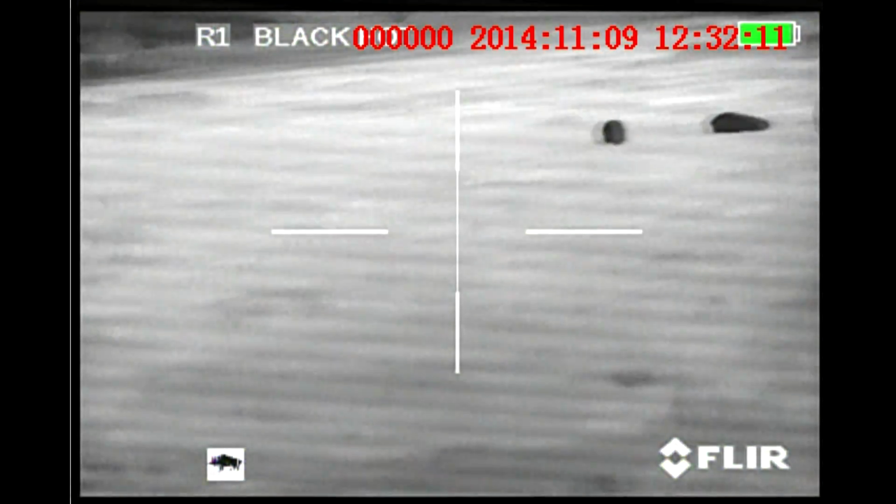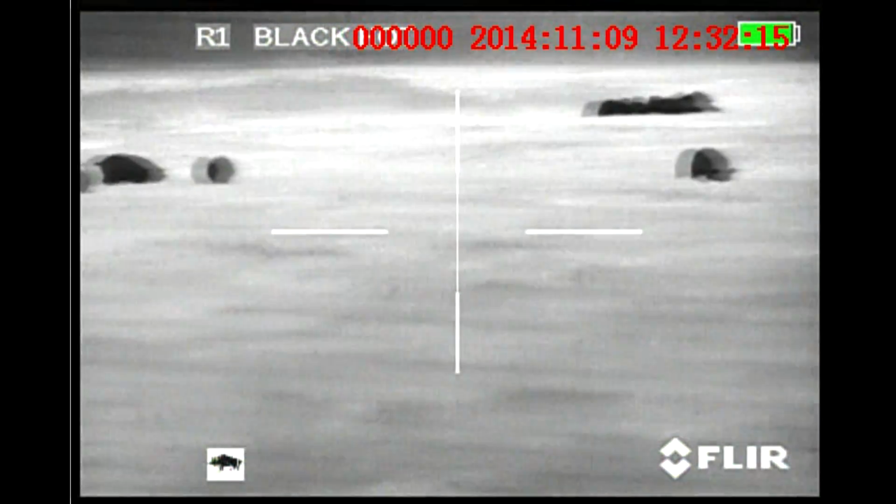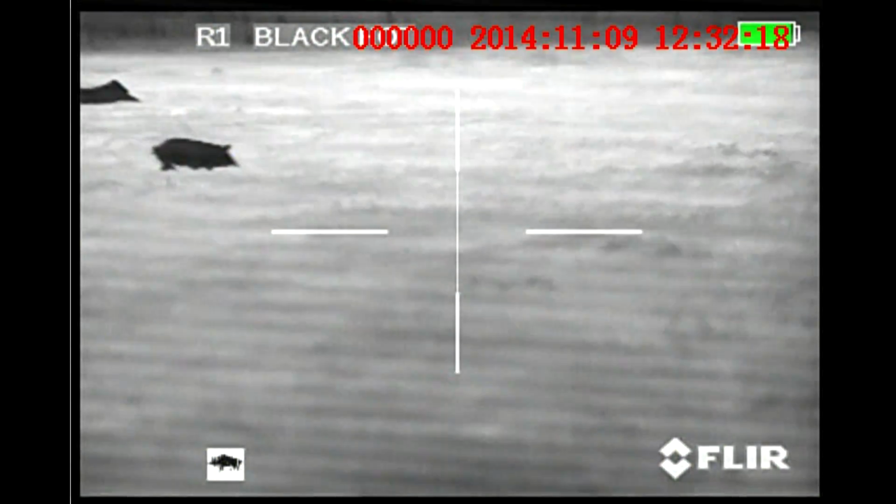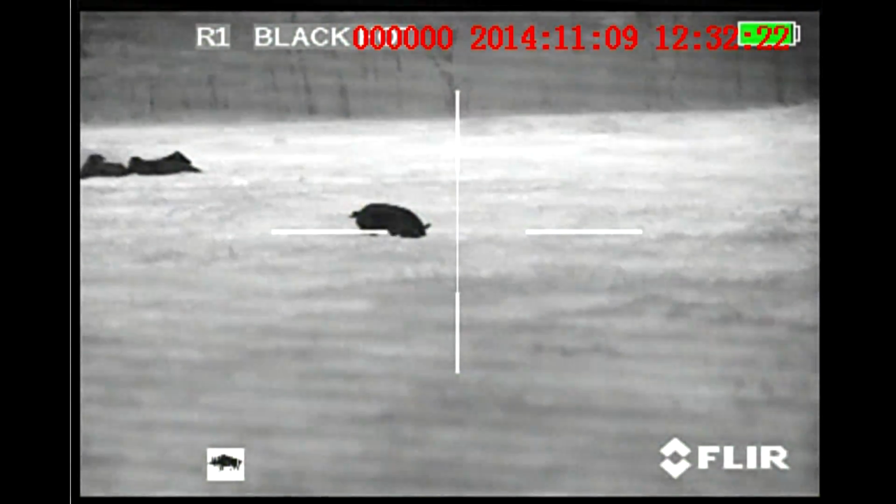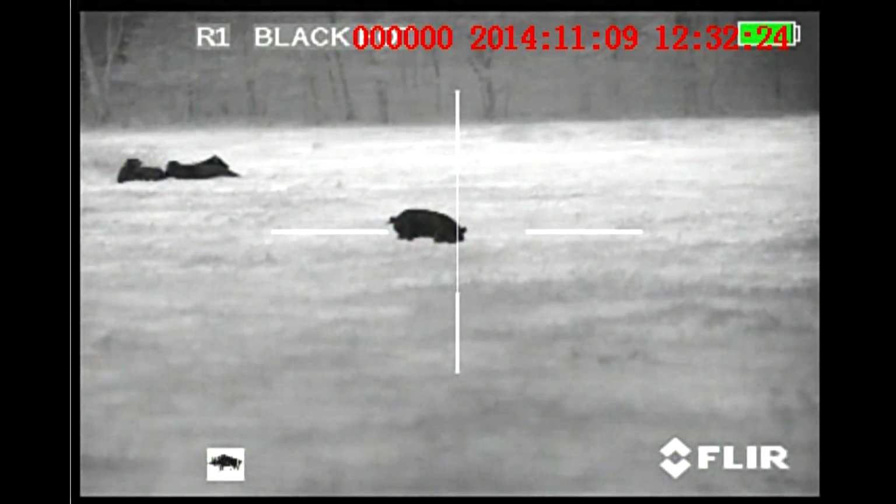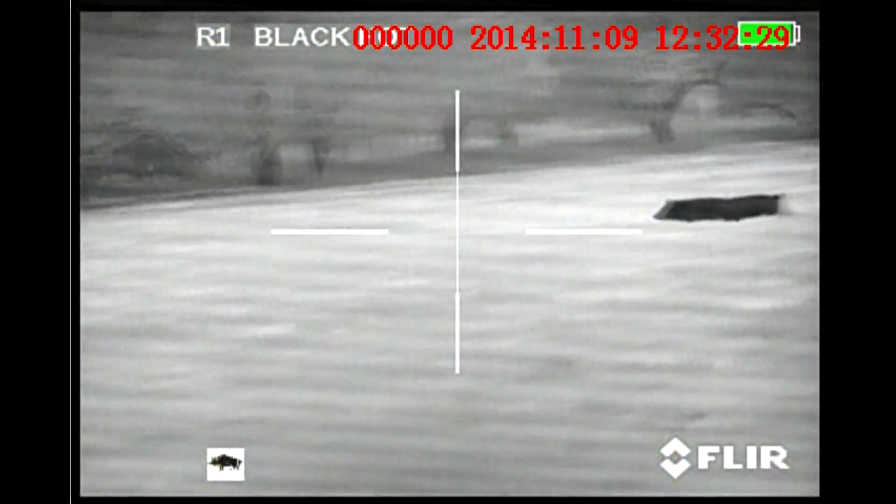Anyways, all I'm doing right here is just surveying the scene, seeing what they're doing, and trying to determine what I'm going to do. And I'm going to take her out first. I've already made up my mind, and she's past him now, so I'm fixing to take a neck shot on her. She goes down dead right there.